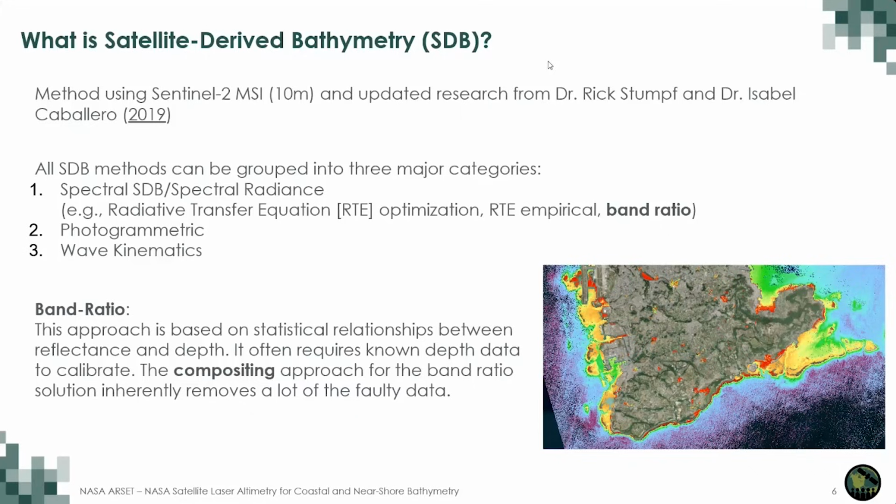For our purposes today, we're going to focus on the band ratio approach, which is based on a statistical relationship between reflectance and depth. And it often requires, but not always, which I'll explain in a little bit when we talk about our simplified calibration, known depth data to calibrate. The compositing approach for the band ratio solution inherently removes a lot of the faulty data.